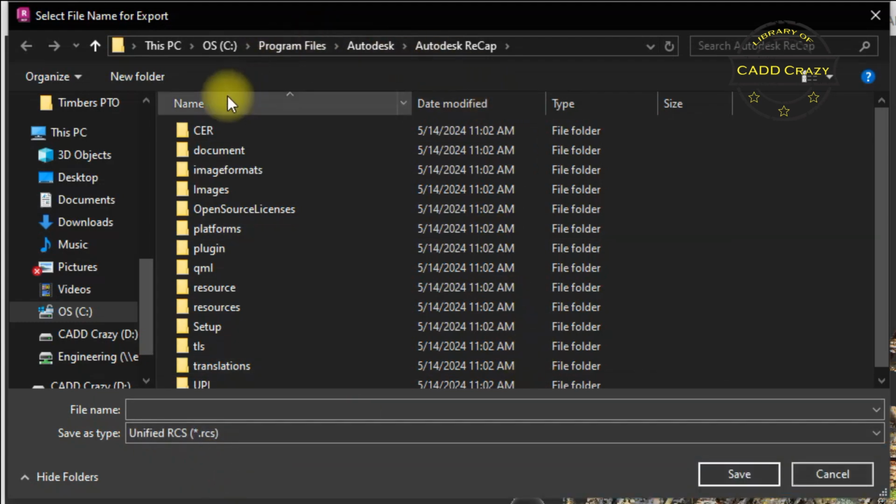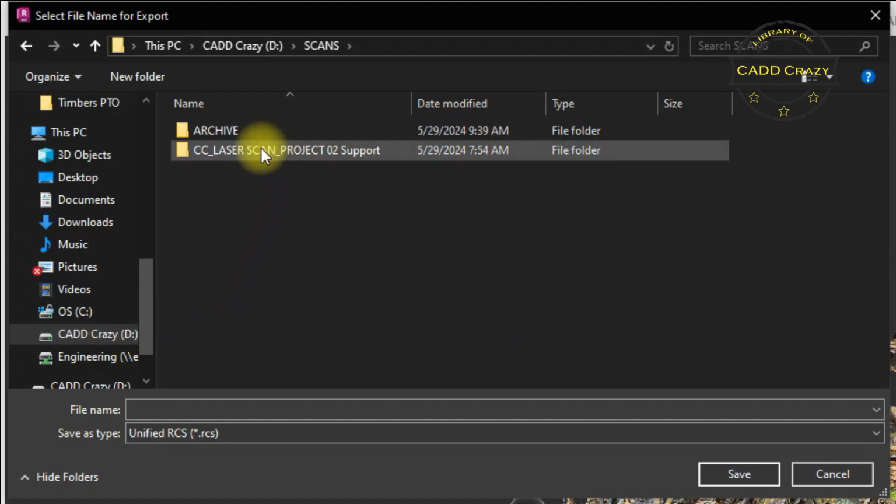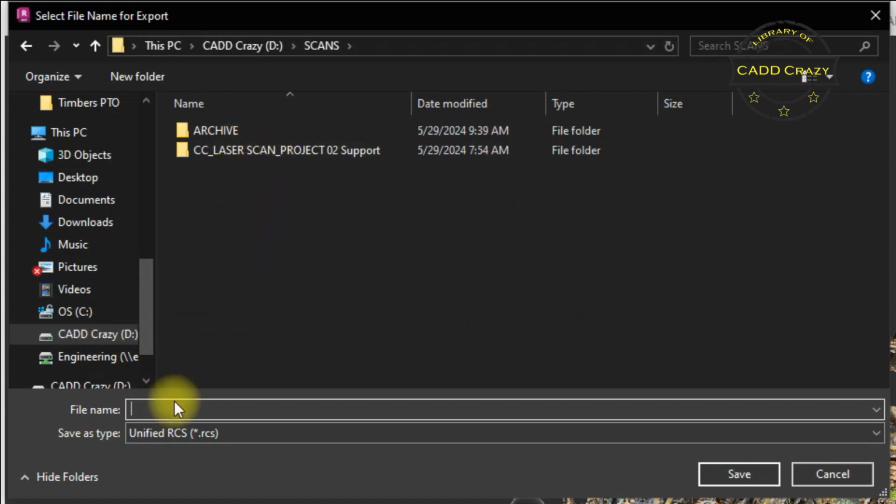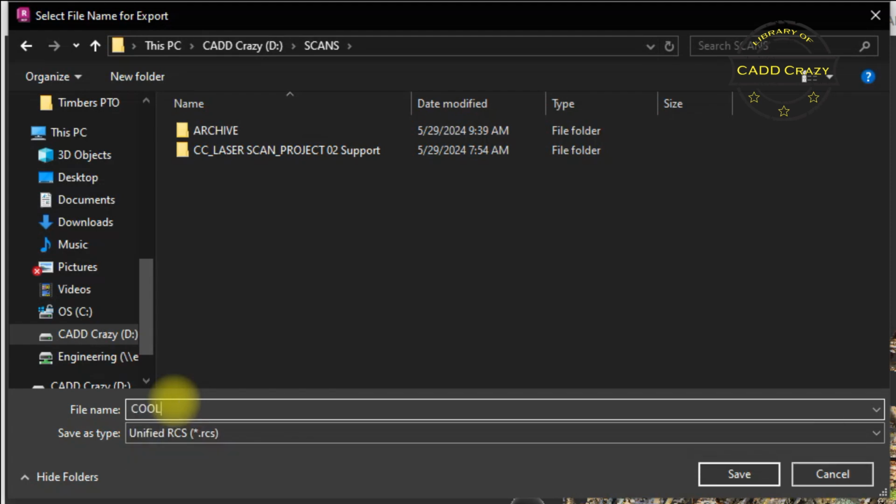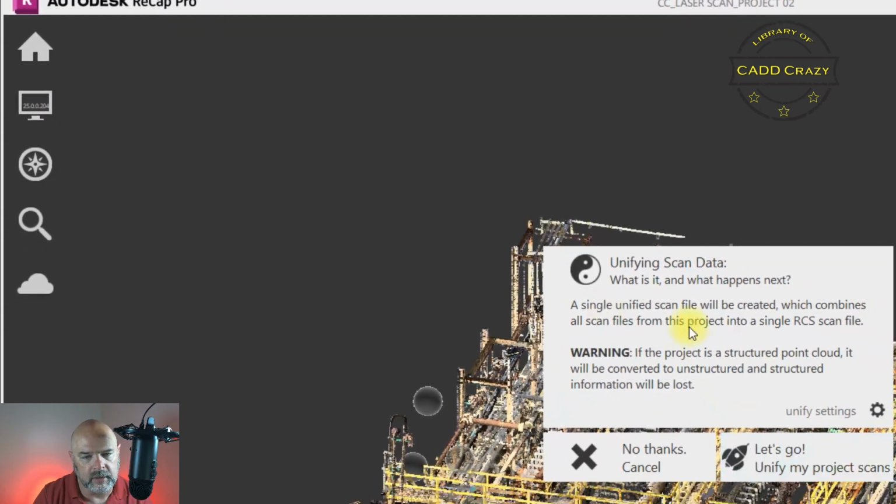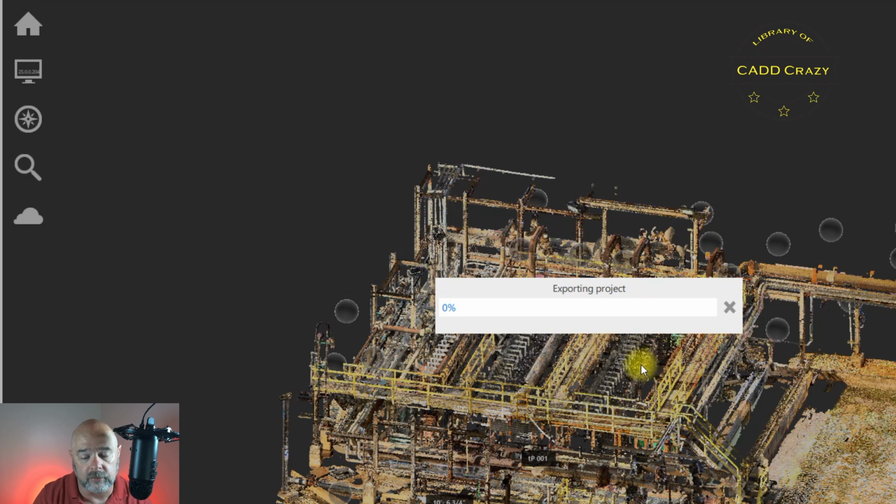Okay, and so we're going to go to our D drive. We're going to go to our scans and we're going to name this Cooling Tower RCS file. Okay, and we're going to hit save. It's going to give you a little warning. Do you want to unify scans? Yes, let's unify our scan.